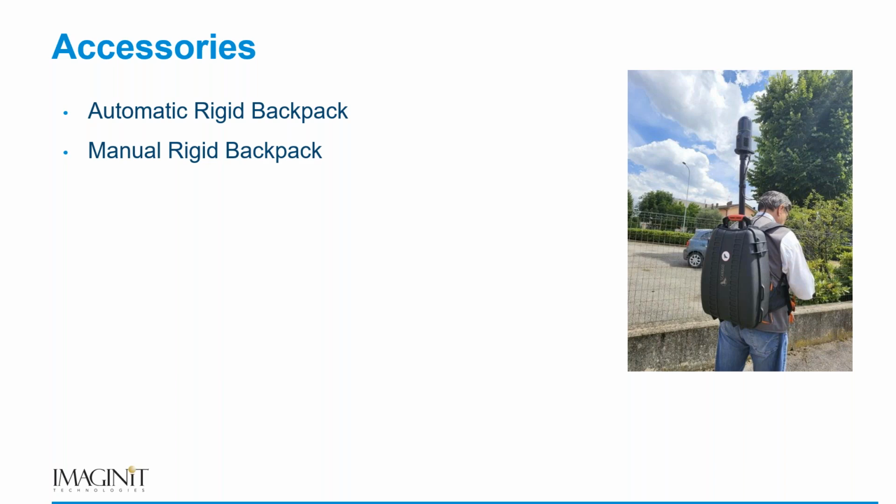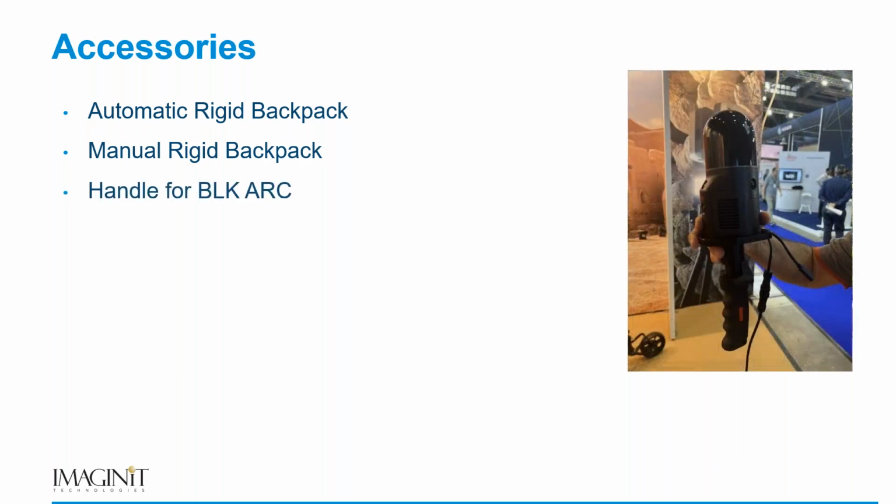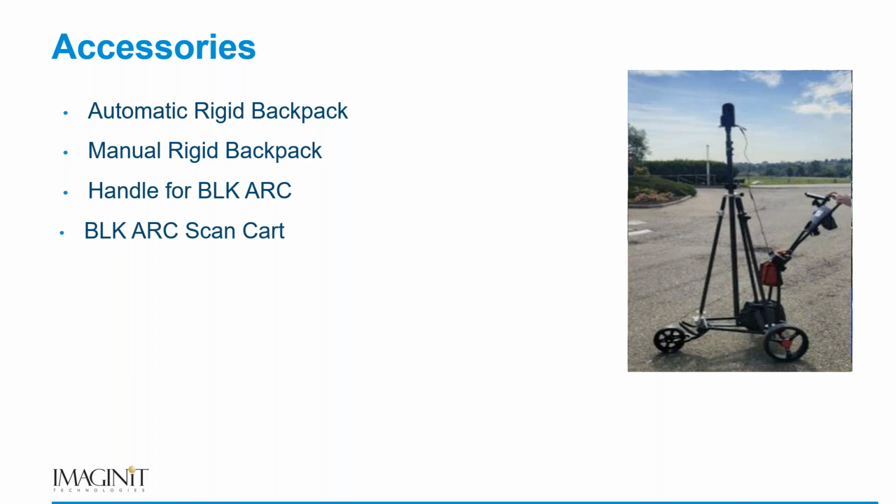So what about for those people that are kind of like, well, I'm in between the BLK2GO and possibly the BLK ARC? There's a handle that you can use, right? Not quite as convenient as the BLK2GO, but does offer a little more use cases for your scanner, whether you can use all these different accessories. And of course, just simply hold the handle, start walking, and you're going to collect your data. Basically, it makes it like a BLK2GO.